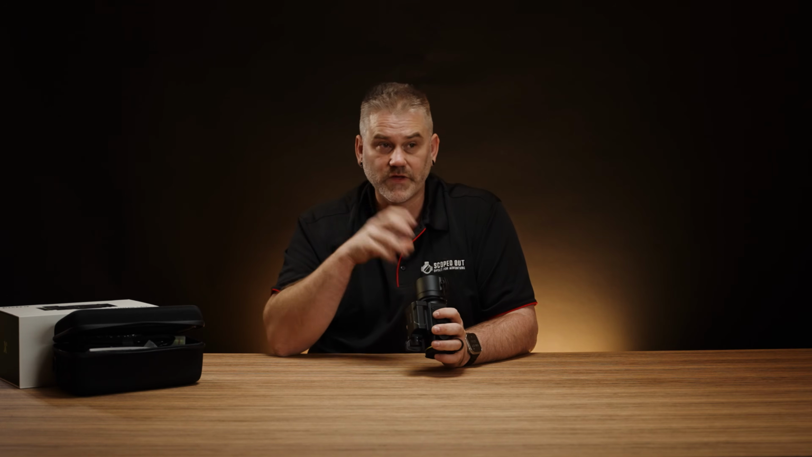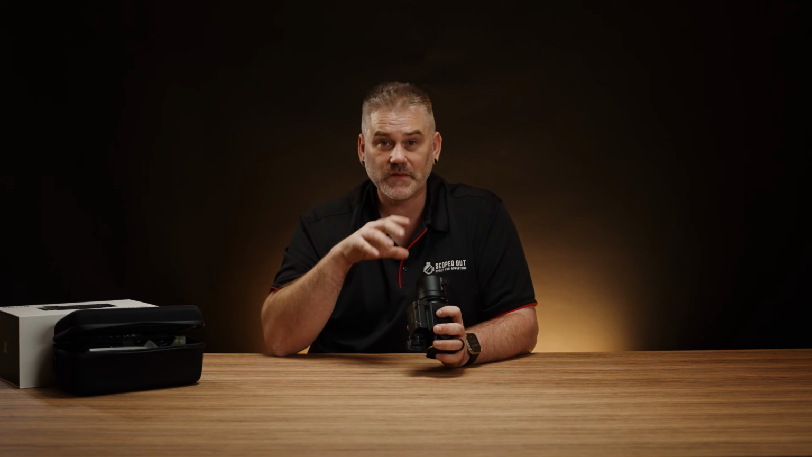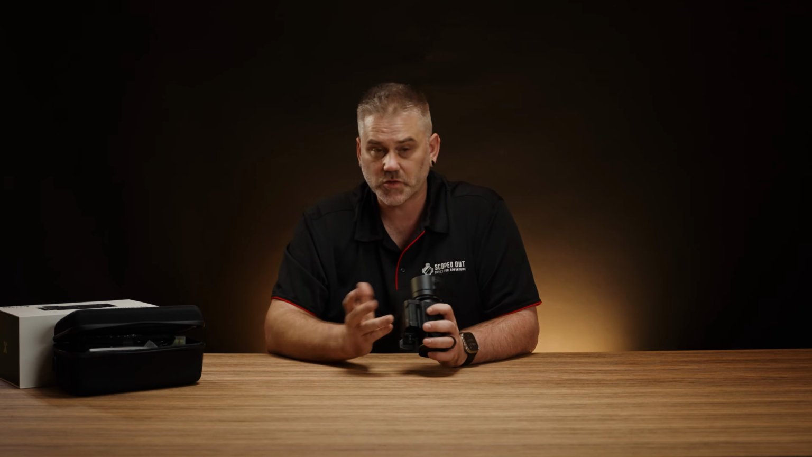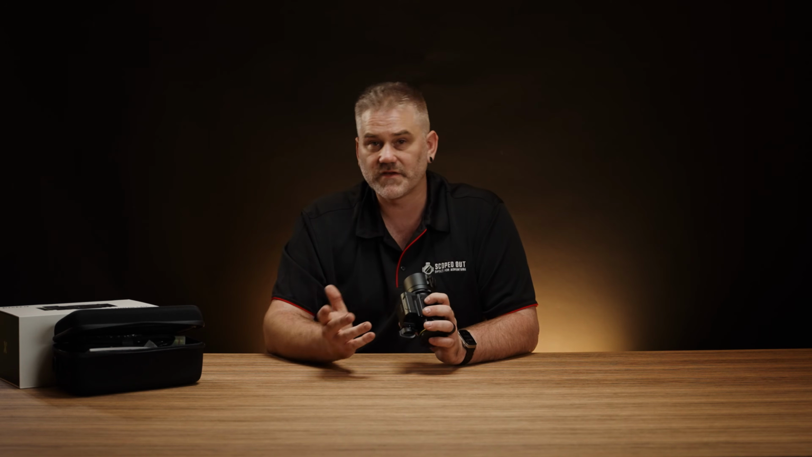And I think obviously from 1 power up to 4 power, maybe 5 power, that first menu setting's right. The next one though, probably I think caps out about 7 or 8 times magnification. You might be able to run 10 on it with certain scopes, but I think 8 is probably the safe bet.